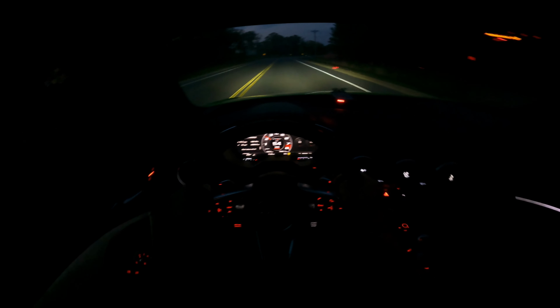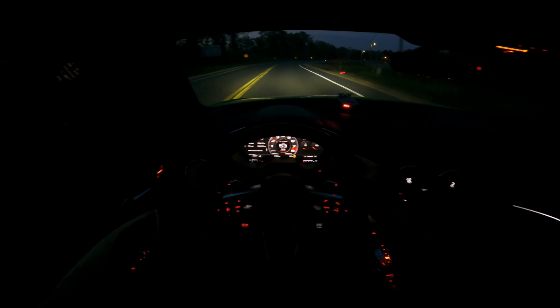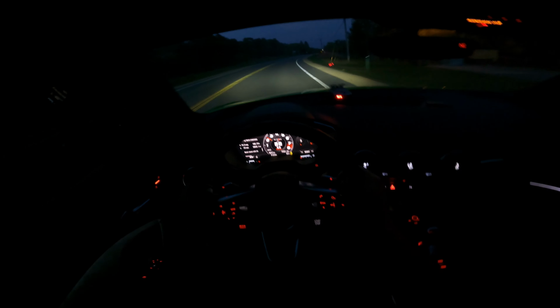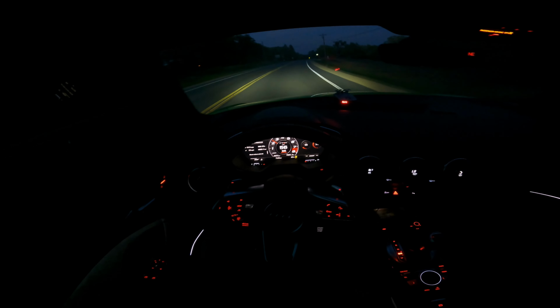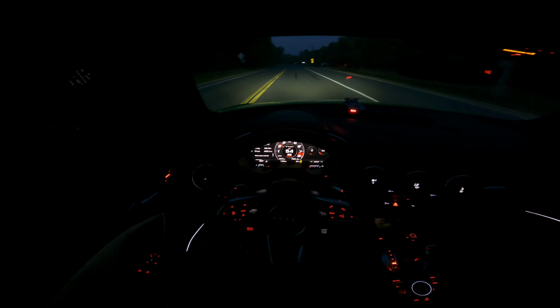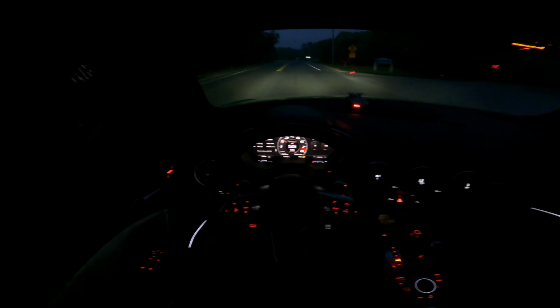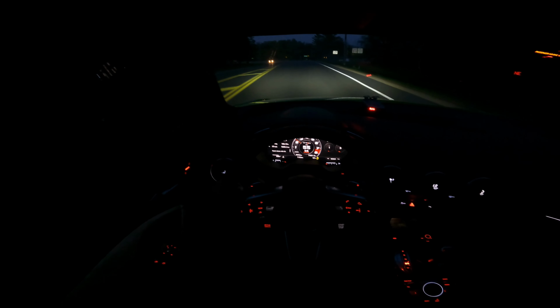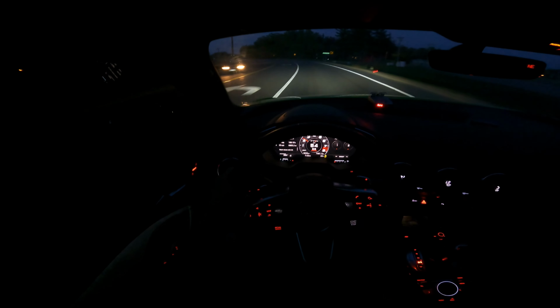This is definitely a good daily, but man, this thing is ready for the track. This thing's insane. I can't imagine having better tires, or even more power. I'm looking forward to the more power for the Stage 2, but honestly the power isn't my main thing at this point. It's just the sound. Just have those pops and bangs and it sound more like a V10. That'll be sweet. I may get the cat back eventually.